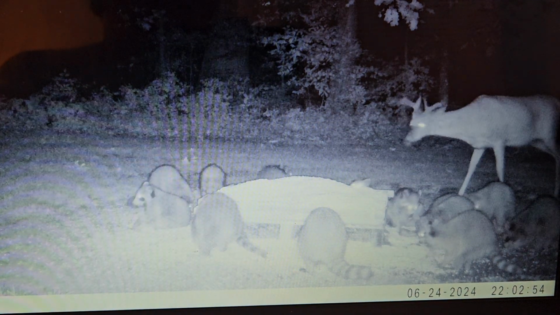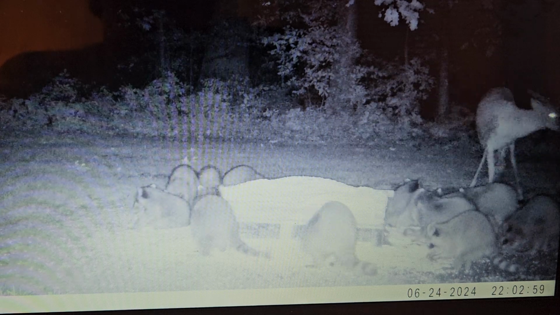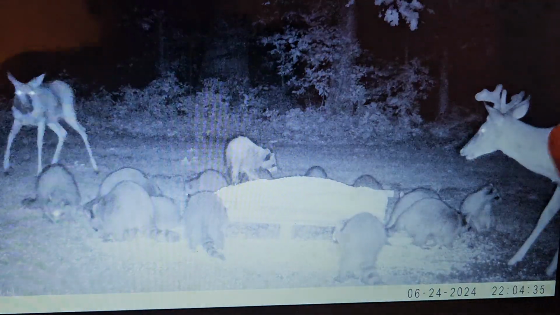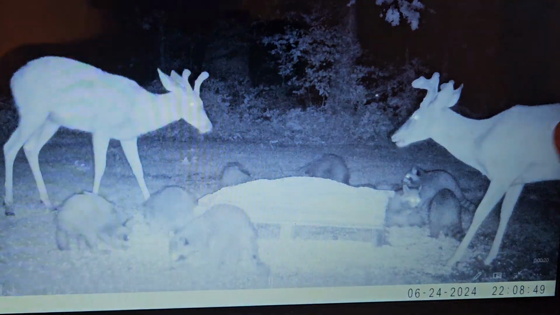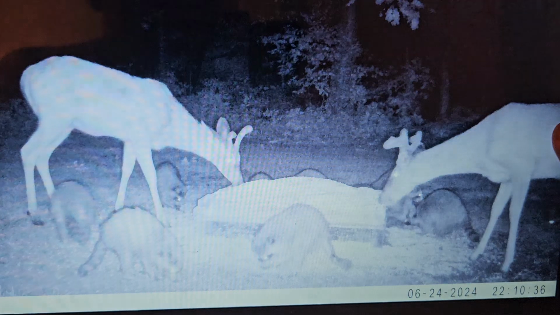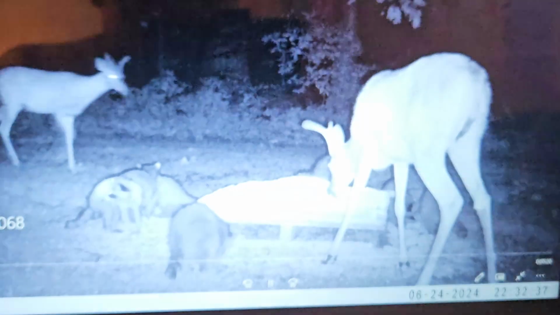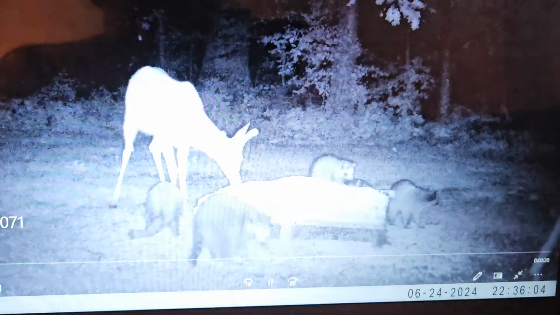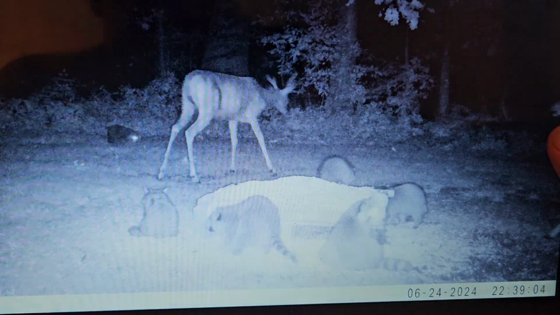Here's that wide rack buck. Look how wide he is. He just don't have no tines yet. I haven't given him a name yet. When they're a year and a half, you just don't know what they're going to be. You hope that they'll have good genetics when they get older.